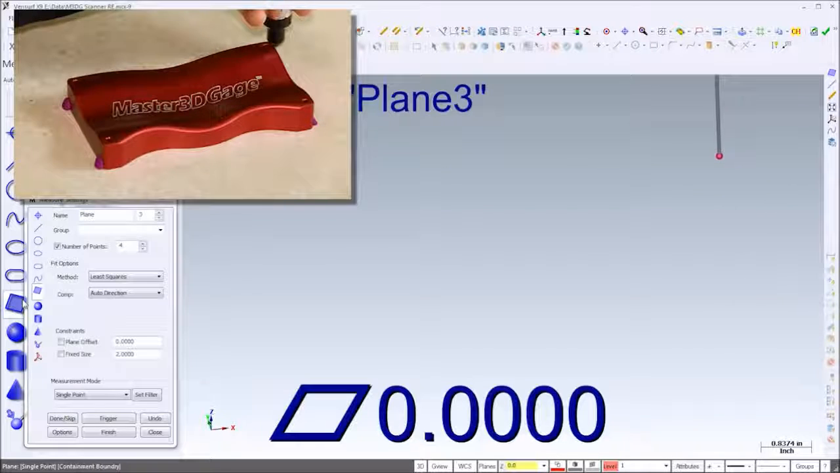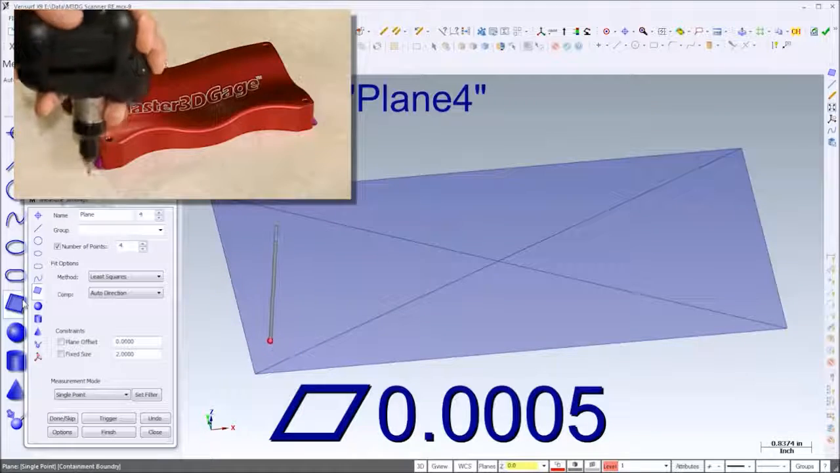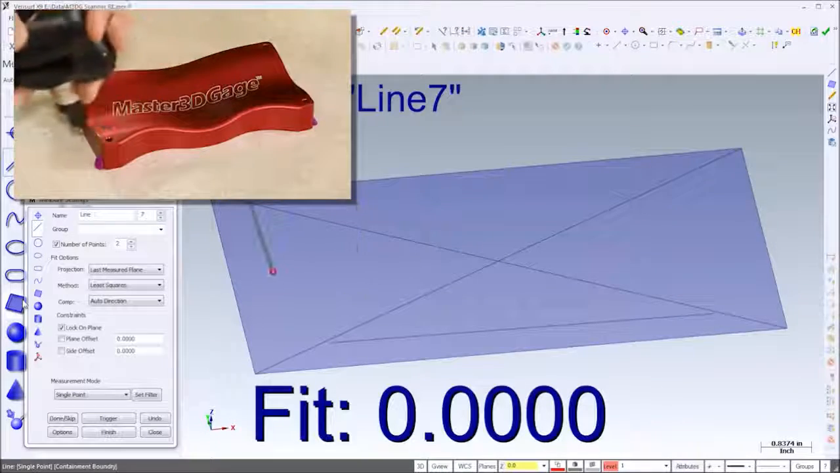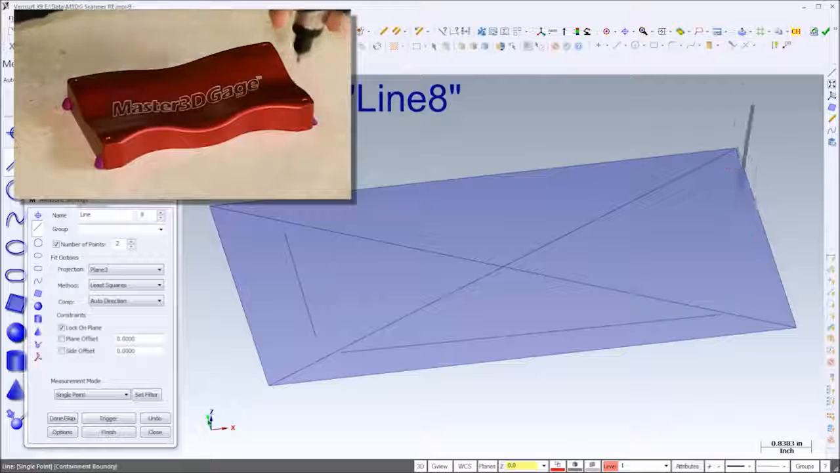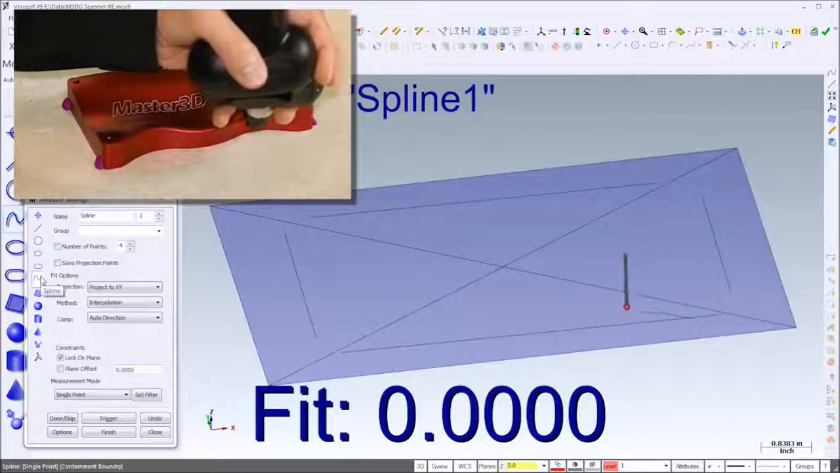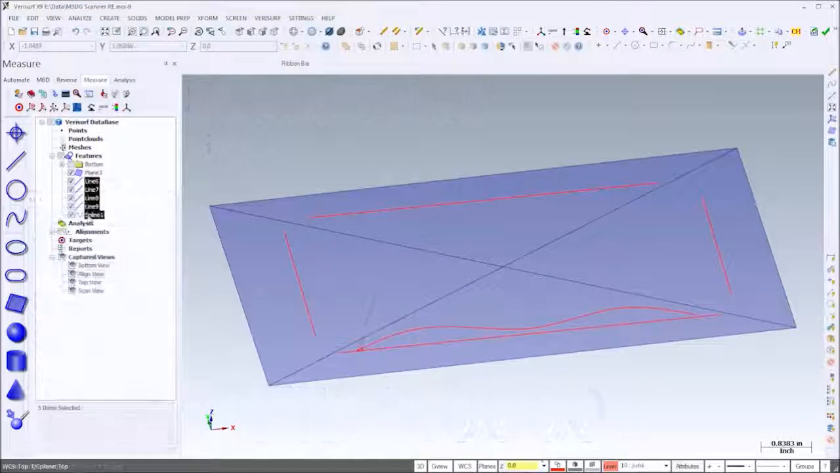I'll start by measuring the same features I used for the initial alignment. Since I'm measuring the table in lieu of the bottom of the part, I've used clay instead of tape to secure the part to the table. After running the alignment, I'll measure lines along the other two sides of the part, and I'll measure a spline along the front. We could scan this surface, but it's faster to extrude it, and it simplifies the workflow.